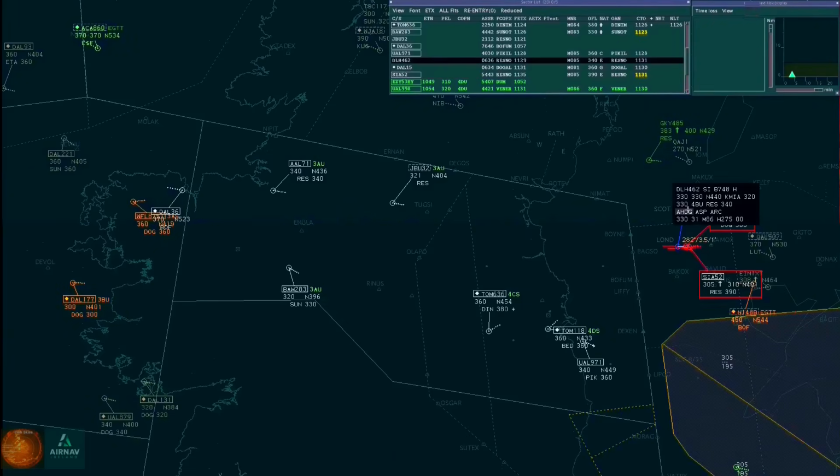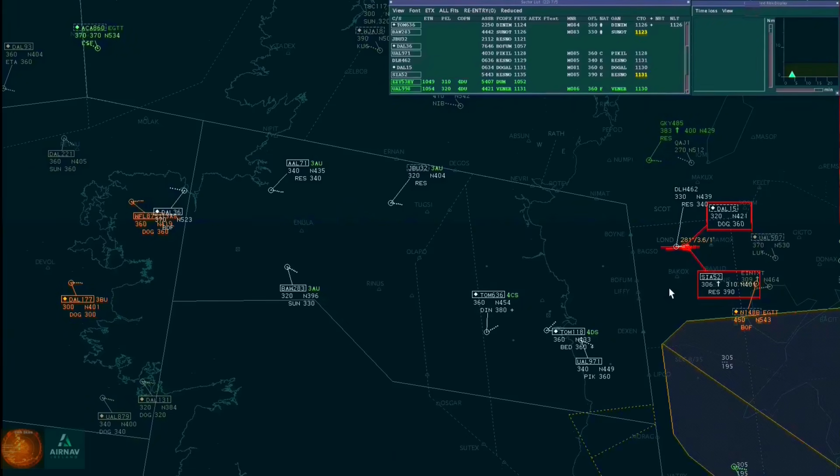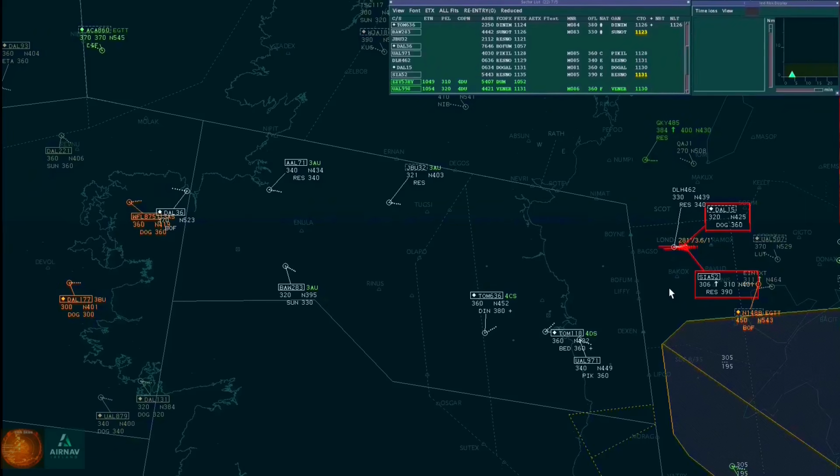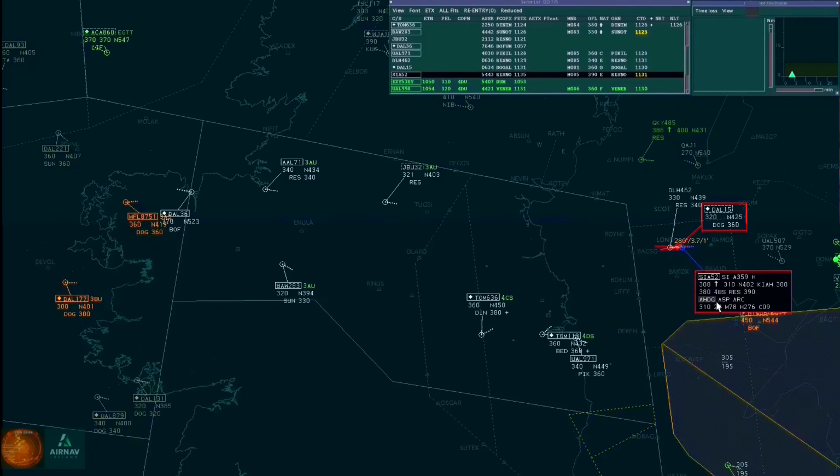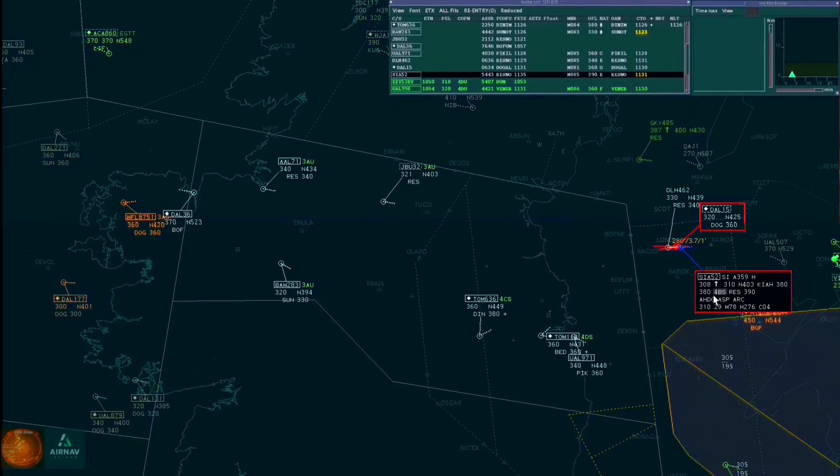Singapore 52, Shannon, what is your requested level at this time? At this time, flight level 380, Singapore 52. Singapore 52, copied. Maintain flight level 310. I've got two items above you, and I'll have a level change shortly. Singapore 52, roger, aircraft in sight.